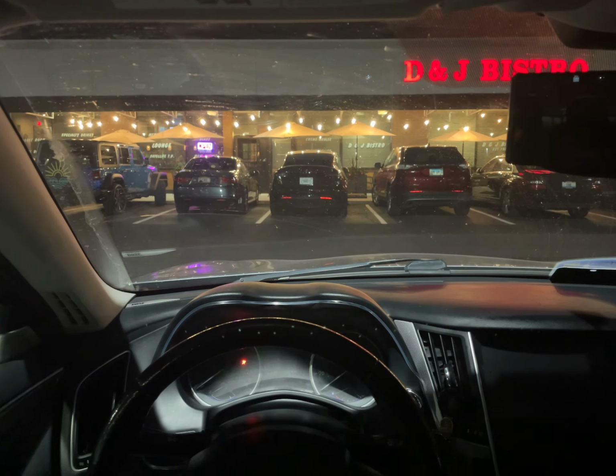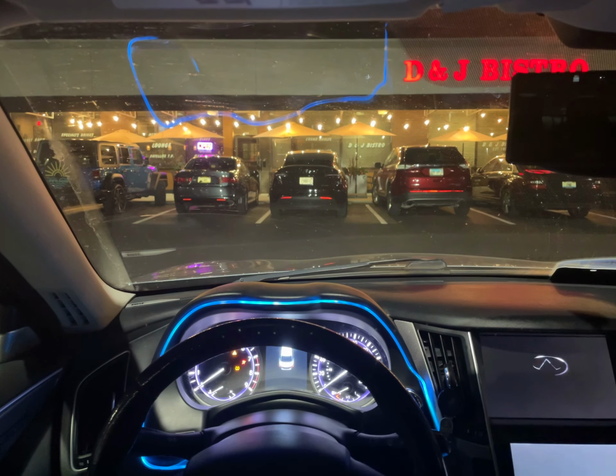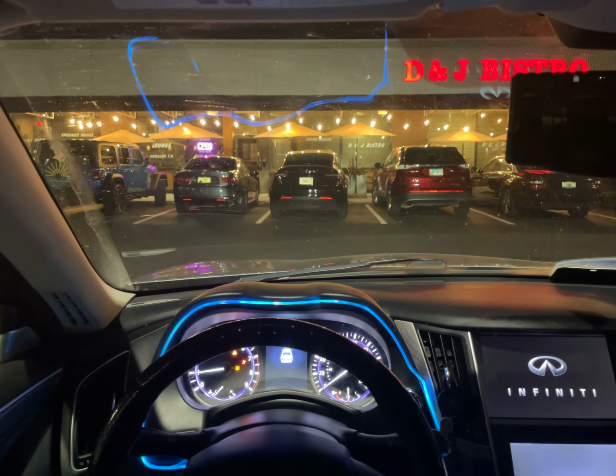What's good, everybody? This is a POV in a Q50 3.0 twin turbo.